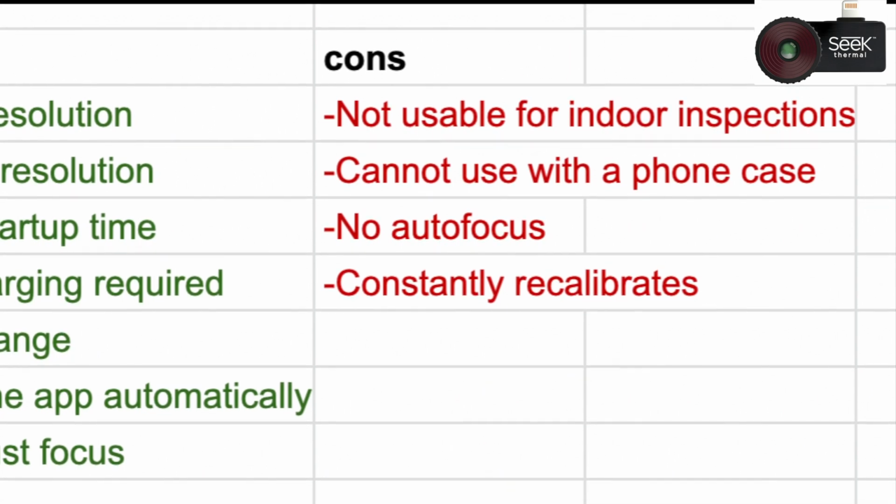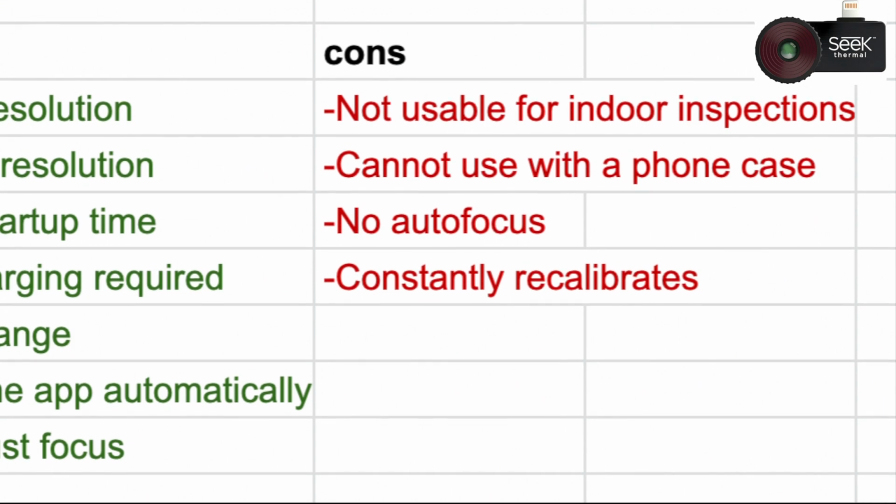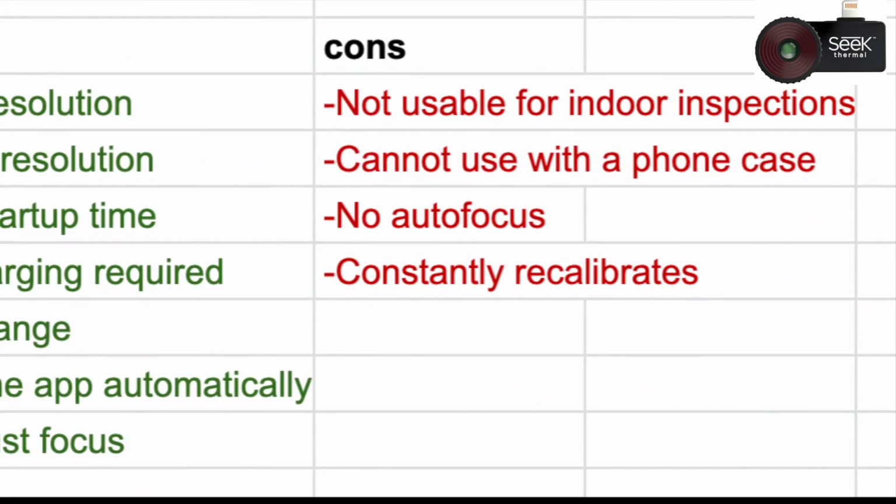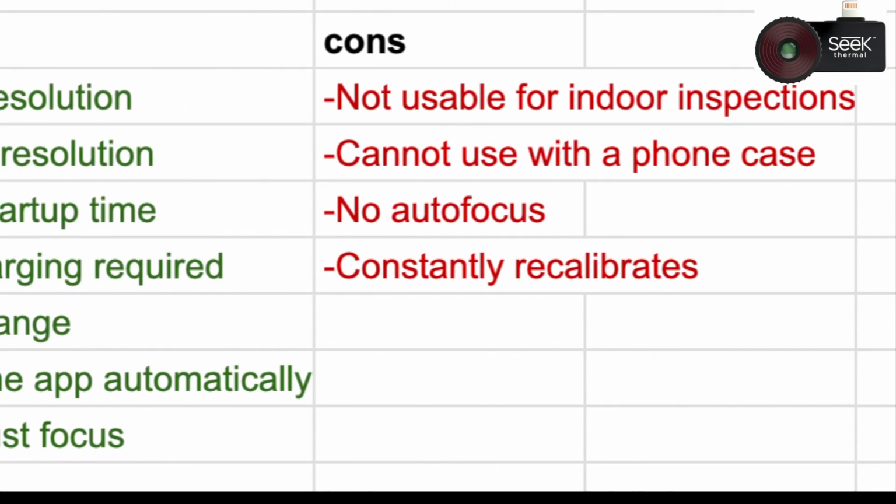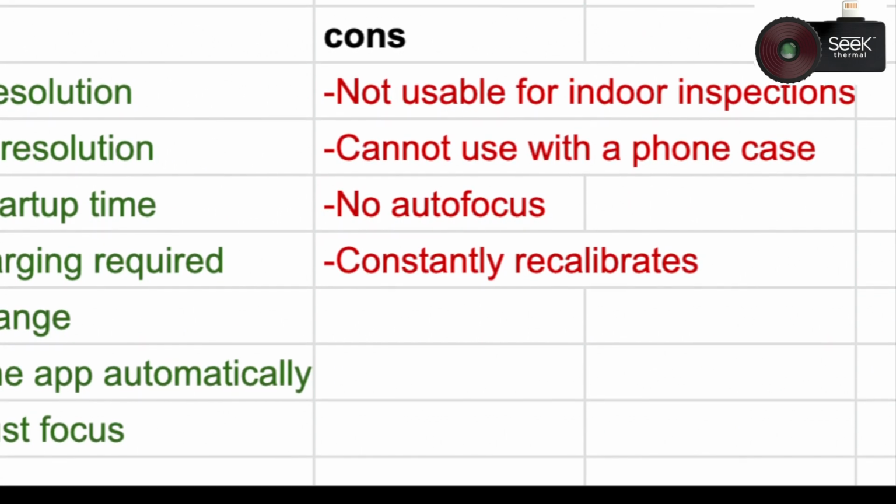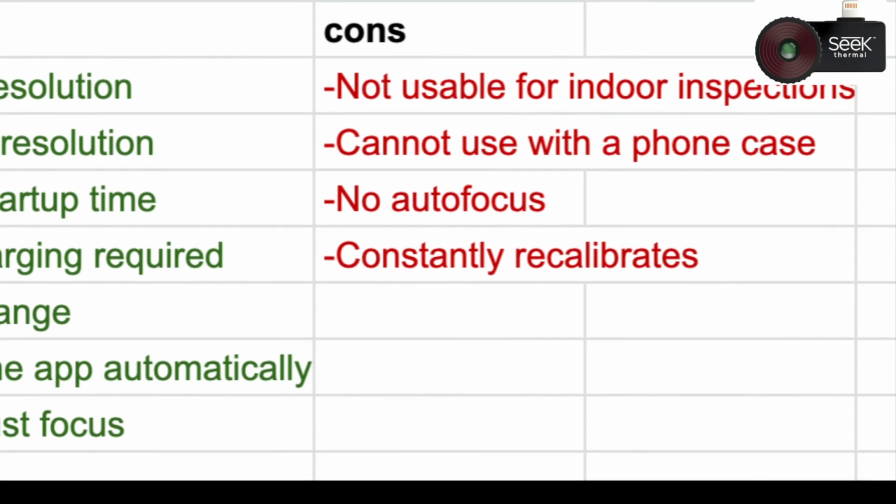blurry. And lastly, the camera is always recalibrating, so it doesn't allow you to record continuously. It's kind of stuttering, as you saw from the video, so you always need to be vigilant of what it's doing, otherwise you might miss something, especially if you're trying to have a continuous recording of a subject.